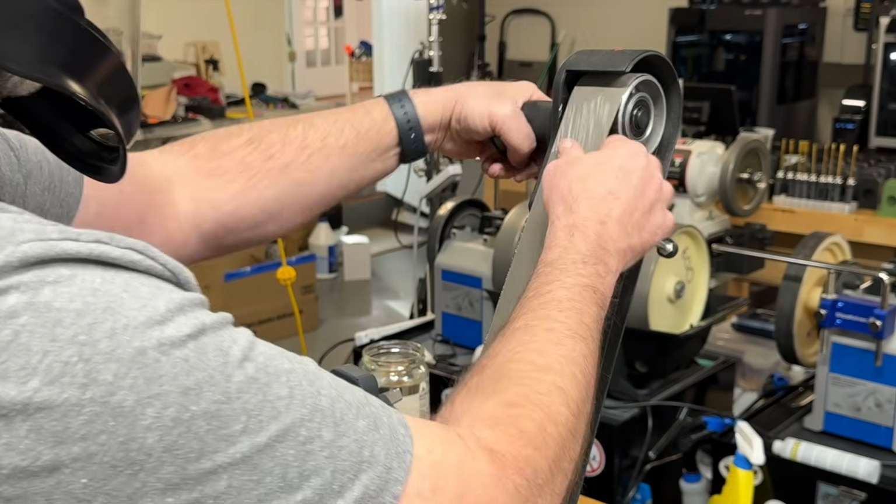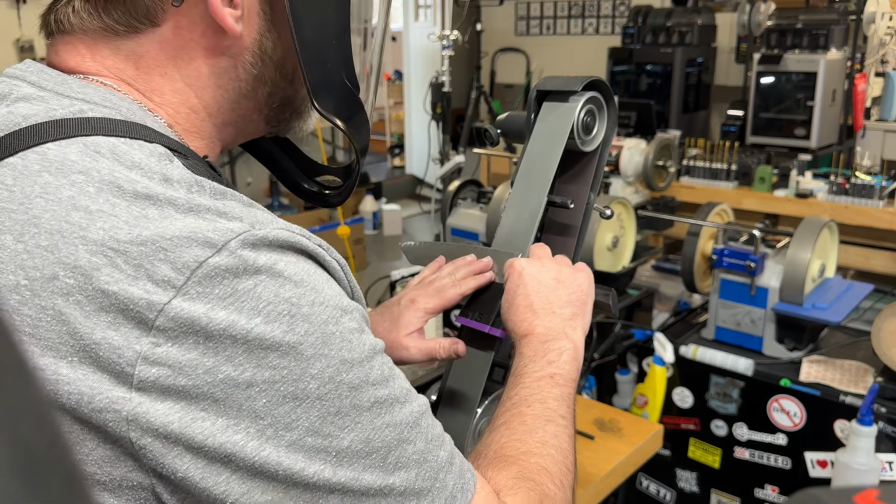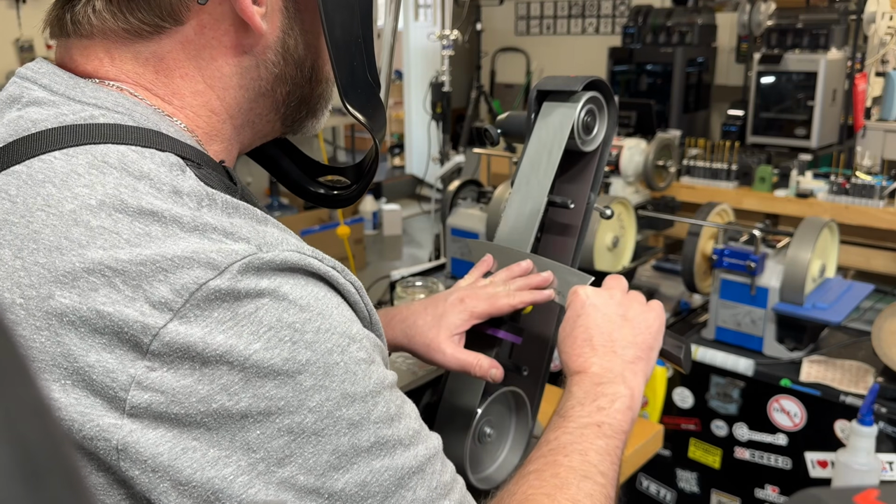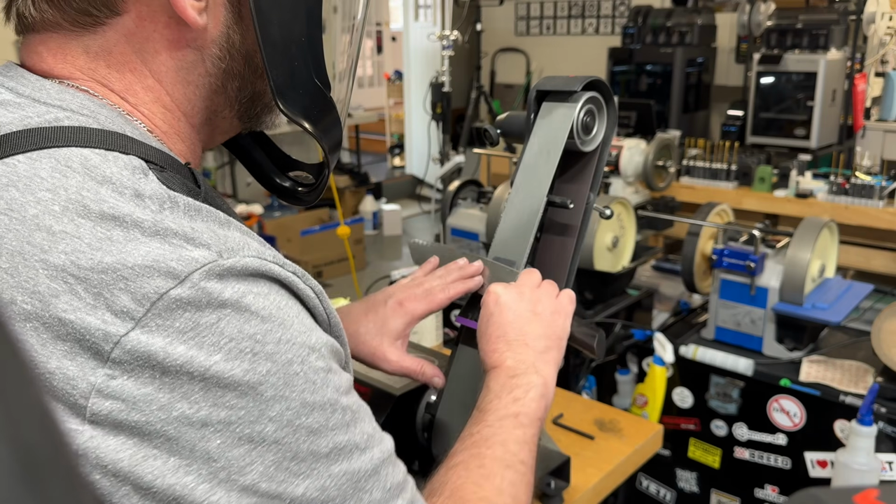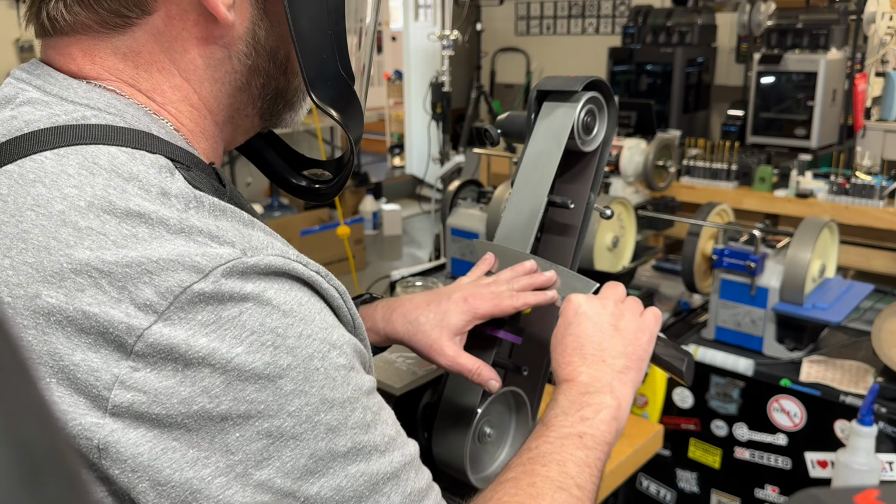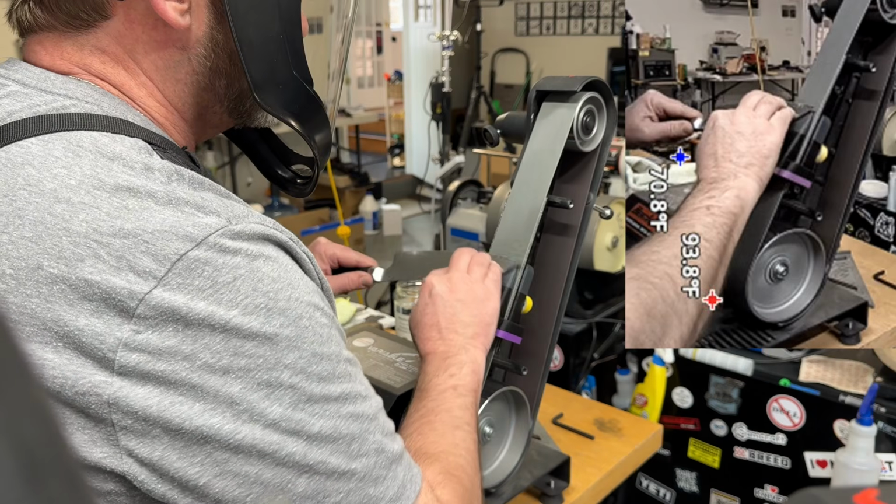Feeling incredibly sharp again already. Now we're on to the last belt for my process. I like to finish with an A16. I have sometimes on Japanese knives gone even higher, up to like 2400 grit, but today we'll be doing just an A16 on this one.